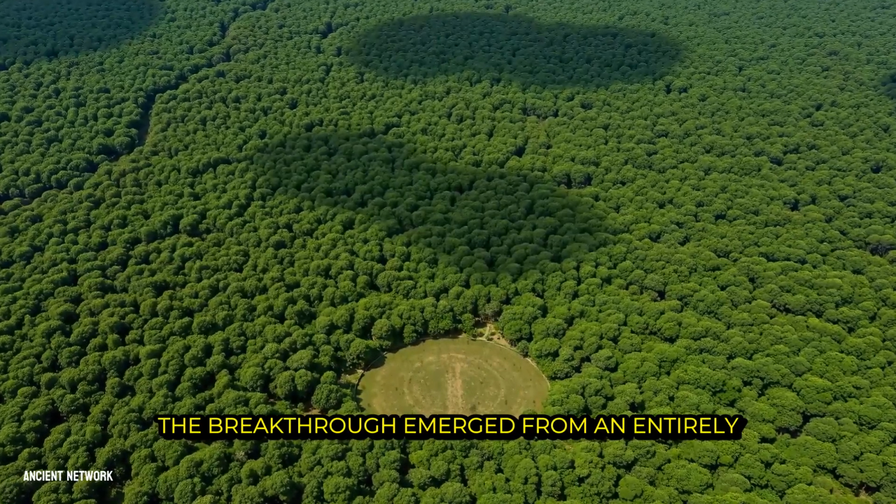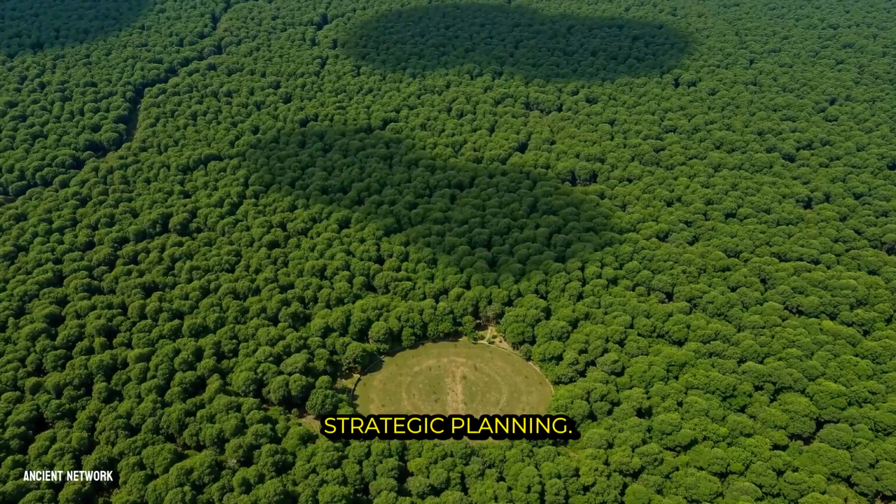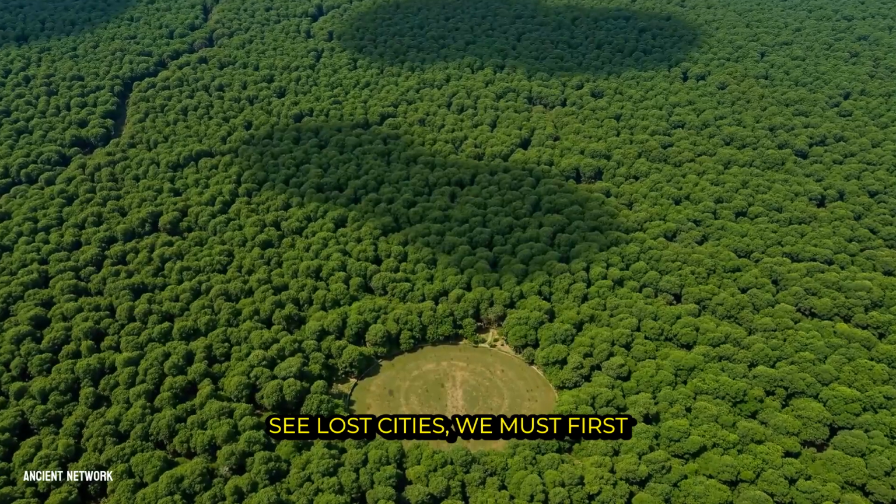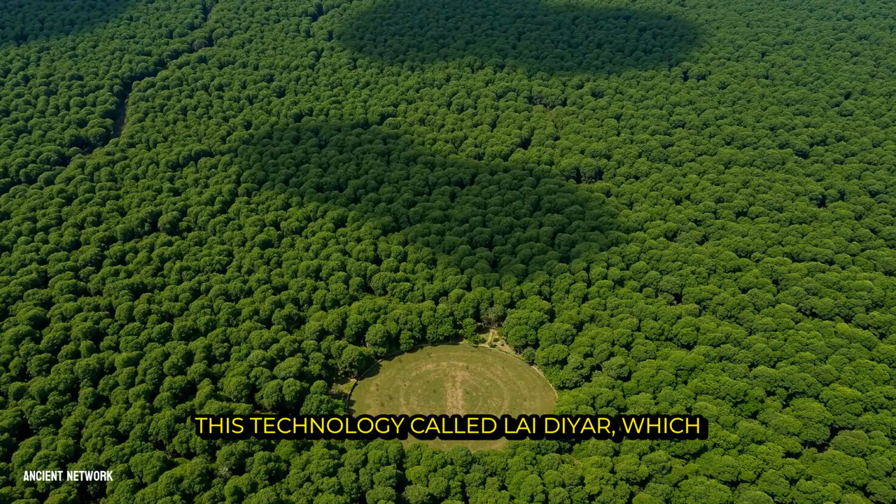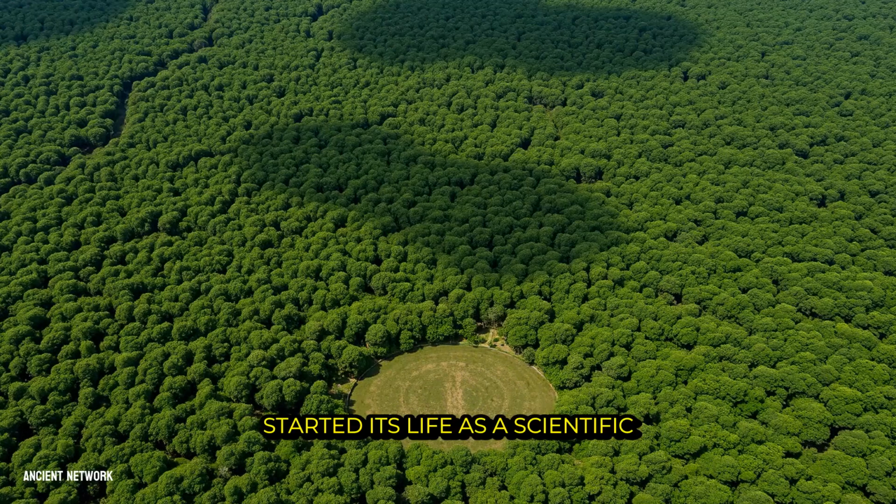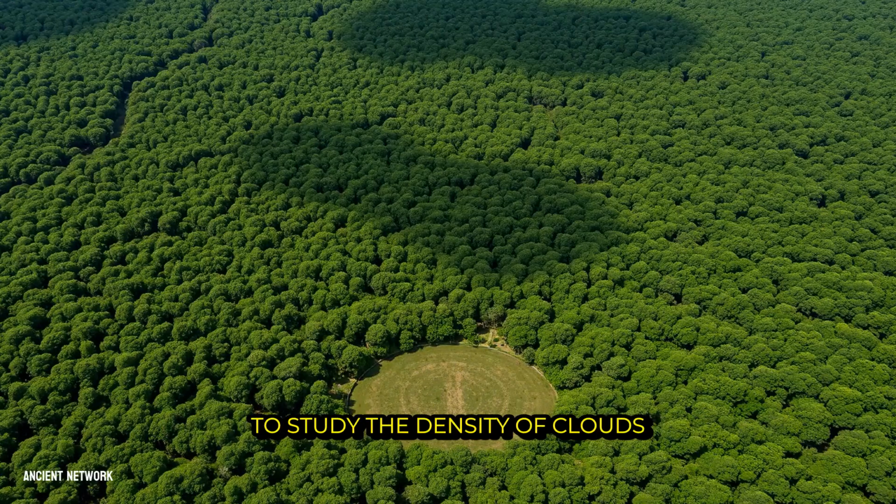The breakthrough emerged from an entirely different world, one of satellites and strategic planning. To understand how we can now see lost cities, we must first look to the sky, not the jungle floor. This technology, called LiDAR, which stands for light detection and ranging, started its life as a scientific instrument. Researchers initially used its precise lasers to study the density of clouds and particles in the atmosphere.